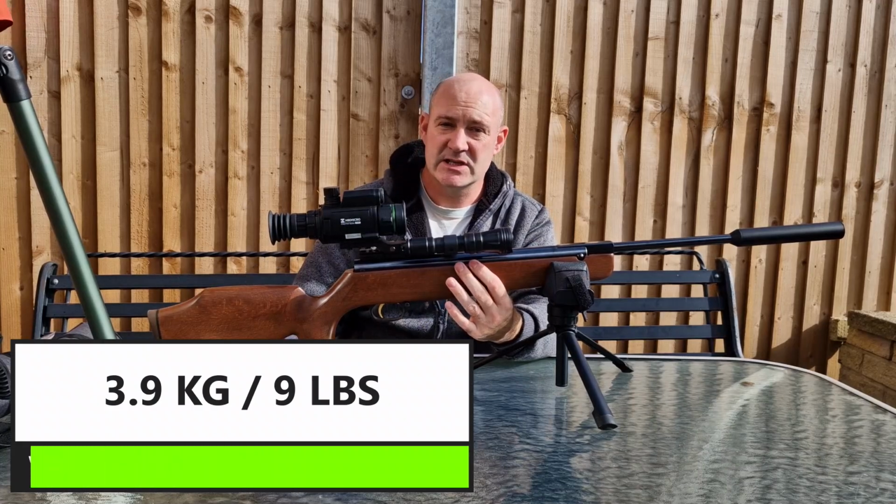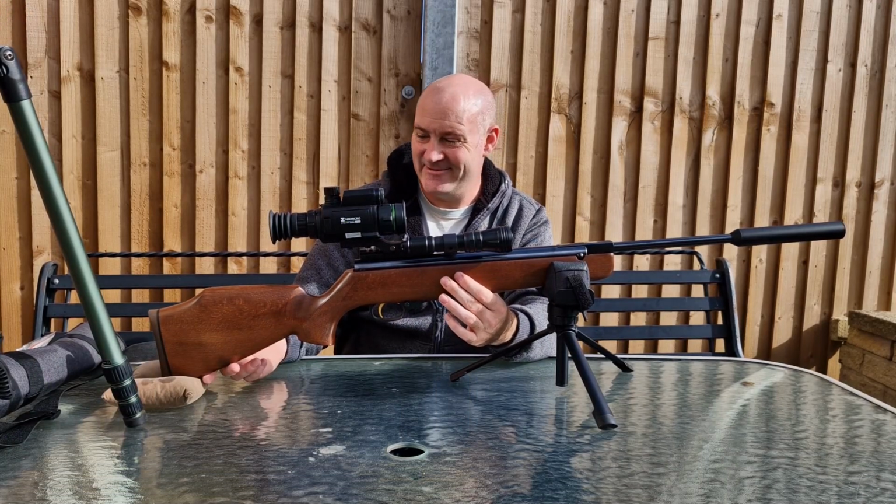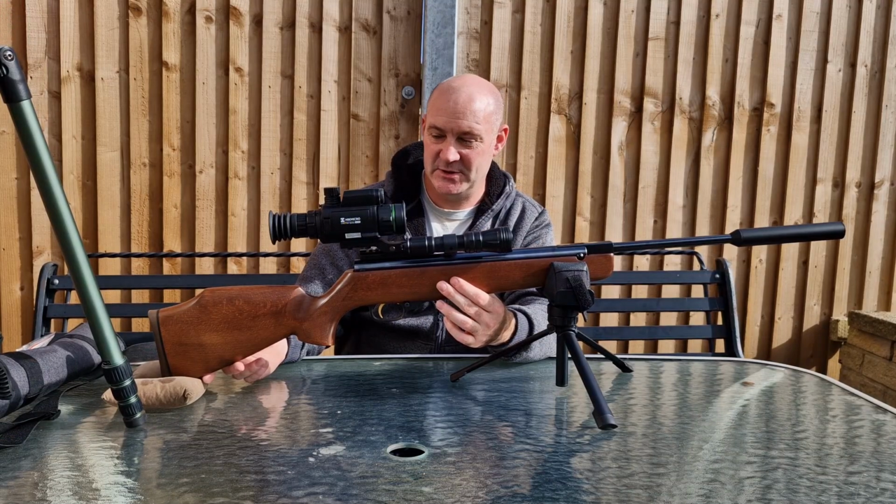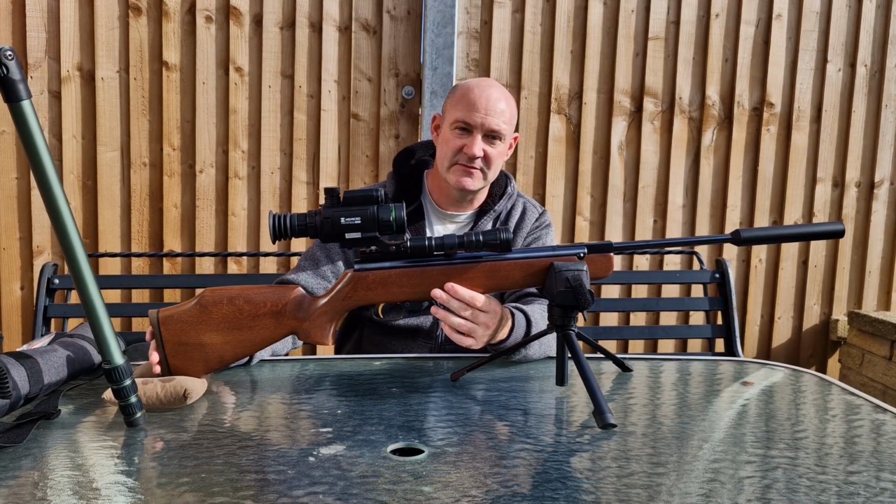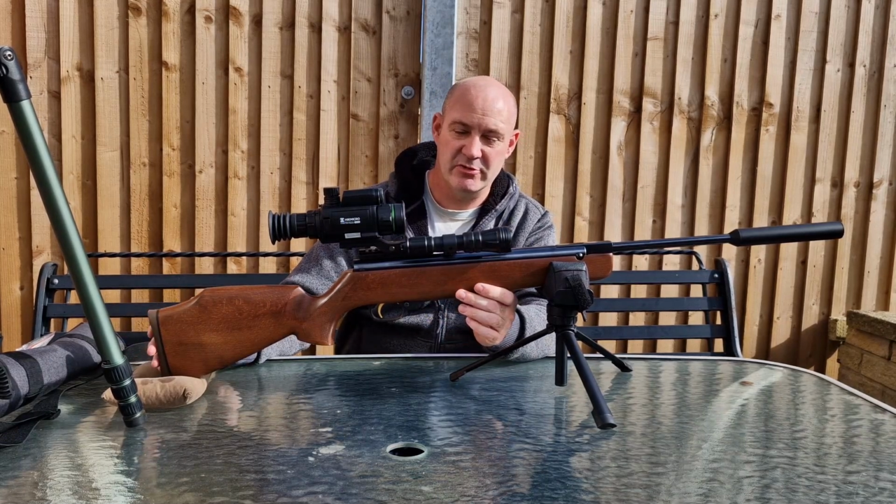The lack of a sling on this, yeah, it made it quite a difficult night for shooting. There was a lot of carrying around and stuff, but if I do continue using this for hunting, then I will attach some slings, so that's not going to be a problem in the future.